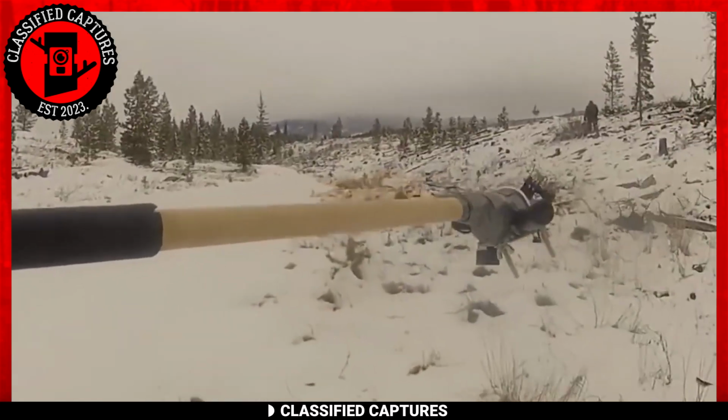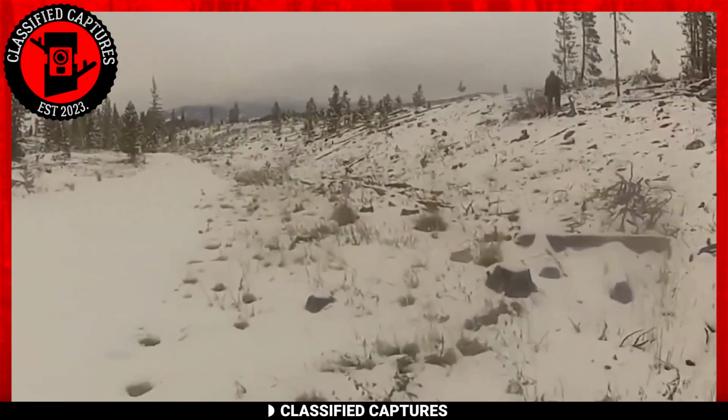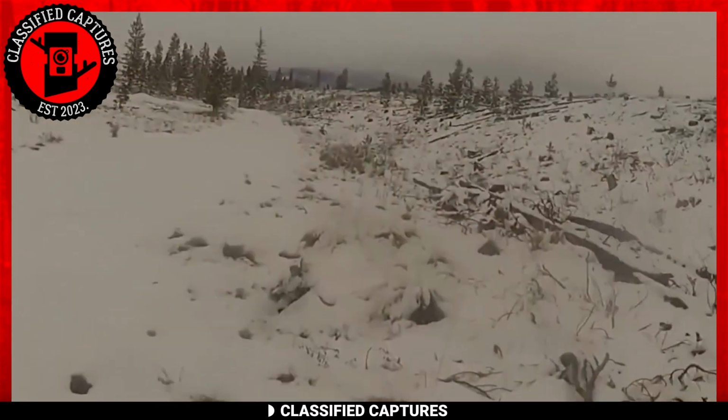If you ask us, then we'd say that these bikers were very lucky that they did not disturb this beastly creature, because if it was really Bigfoot, then it could have ended in a very different way.